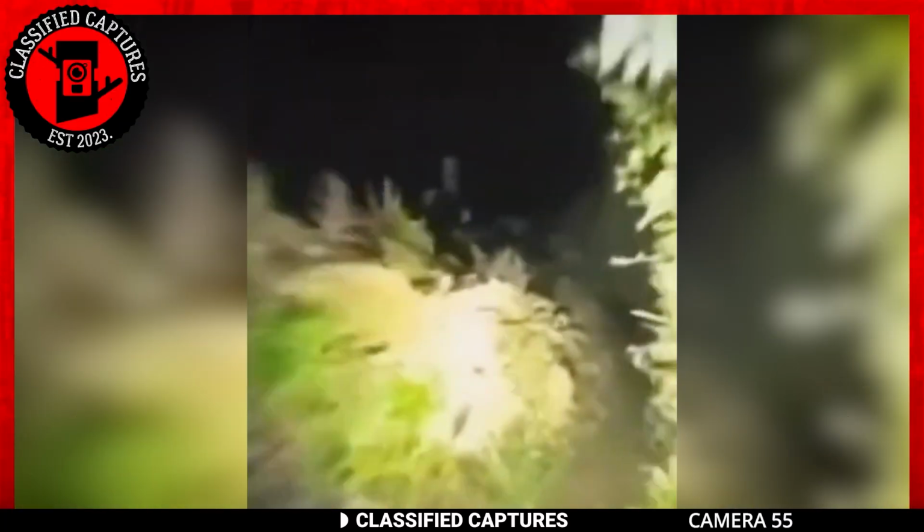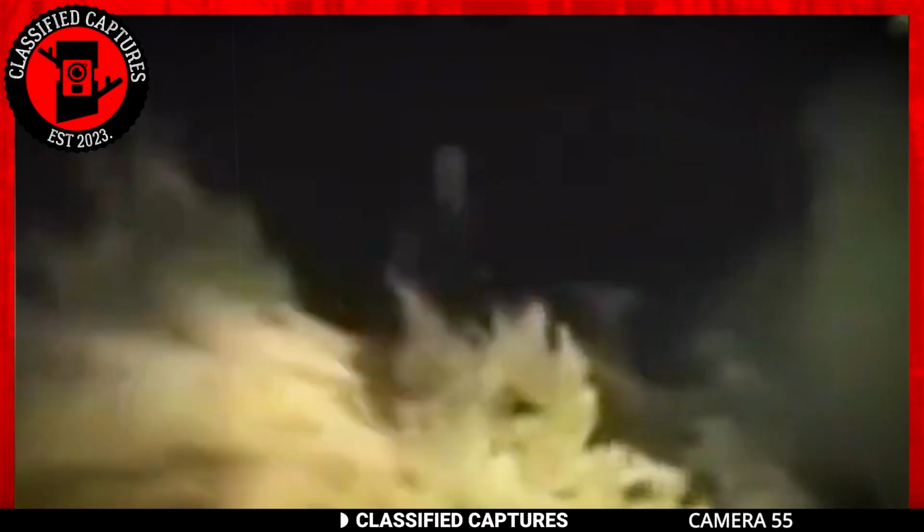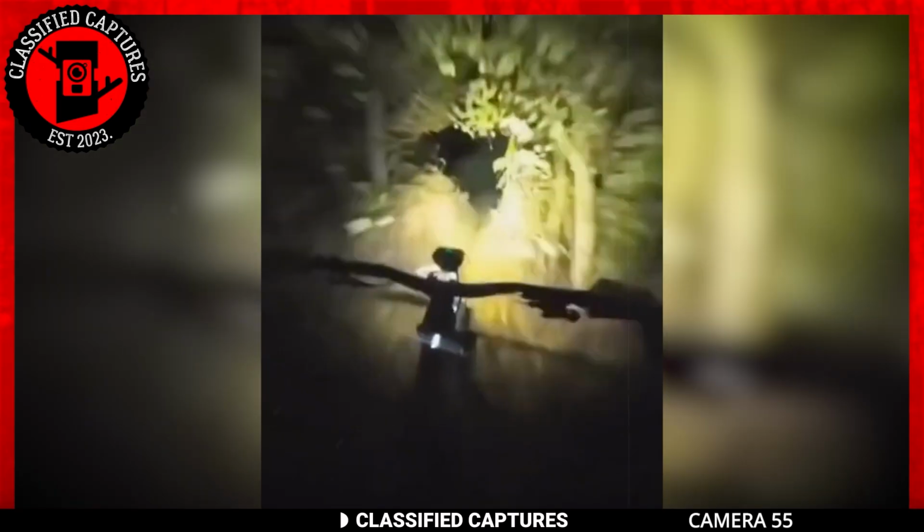Zoom in on the left side of the screen amidst the forest trees and you'll spot it, a tall, pale figure lurking in the shadows, keenly watching our two-wheeled adventurer. Blink, and you might just miss it.